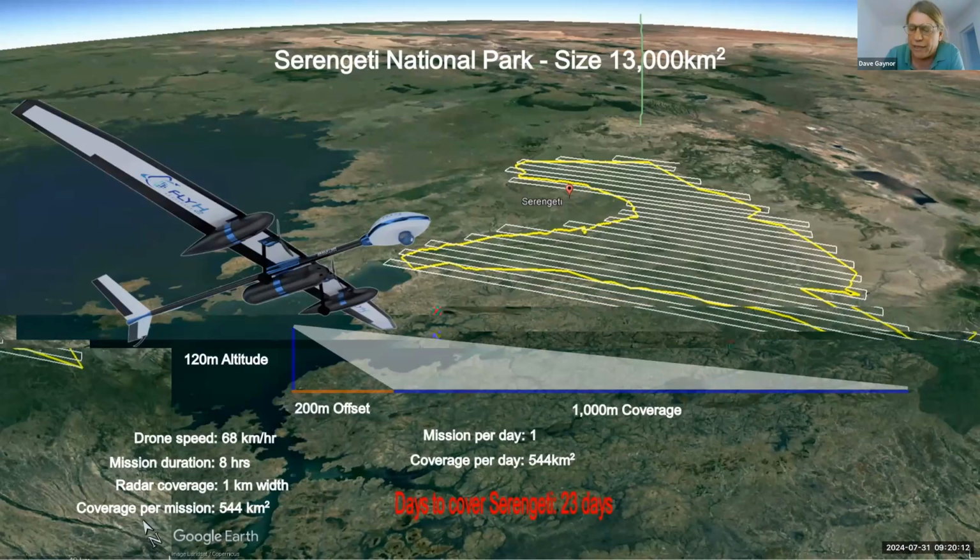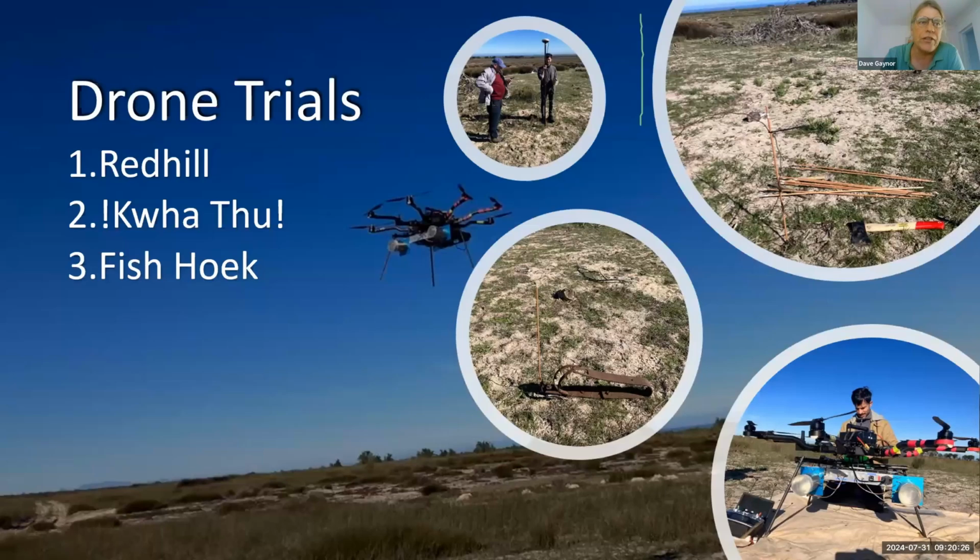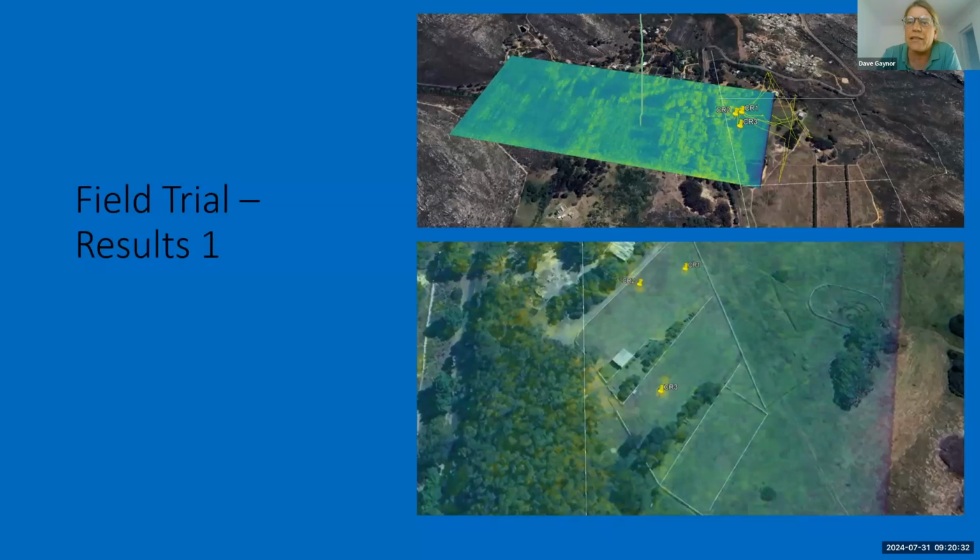Here's the Serengeti National Park, and it allows us to search and locate snares over large areas. Here's the drone flying at 122, and that's the scanning area, and that's how the radar works. So far, we've done 3 trials at 3 different sites. Our first trial looked like that.